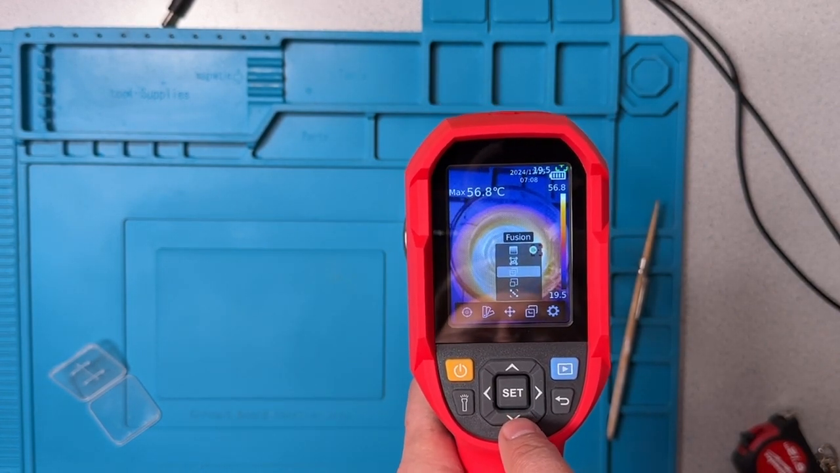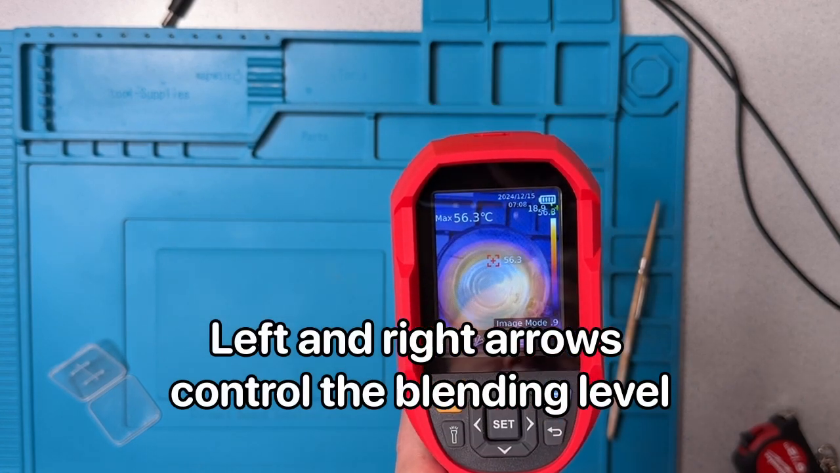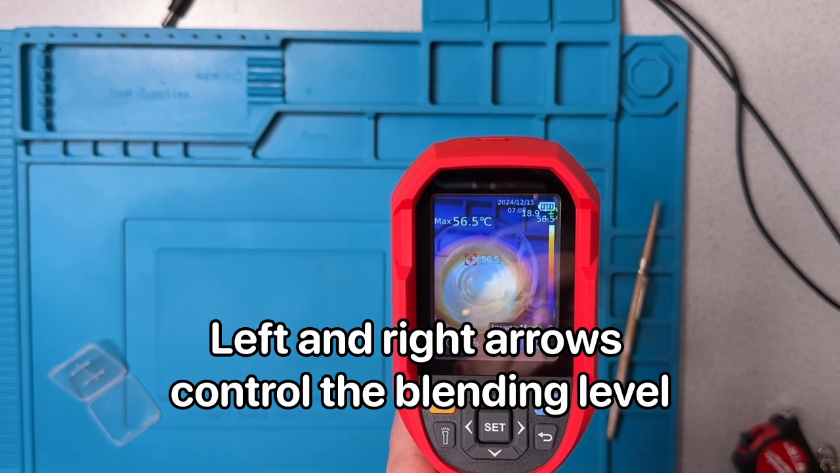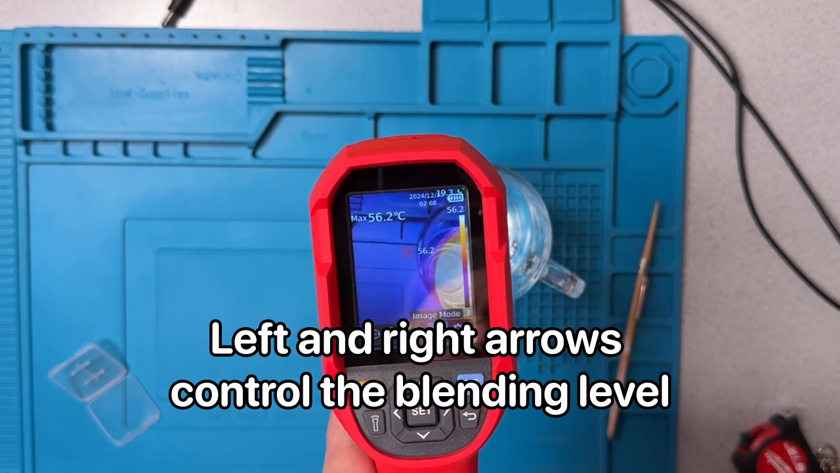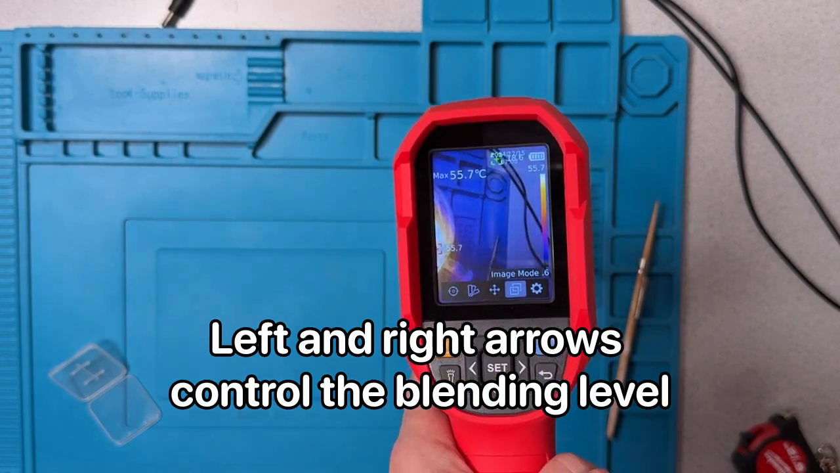There's a fusion mode, which is very cool. And so that fuses the thermal image with the digital camera. And it's not too laggy. It's pretty good.